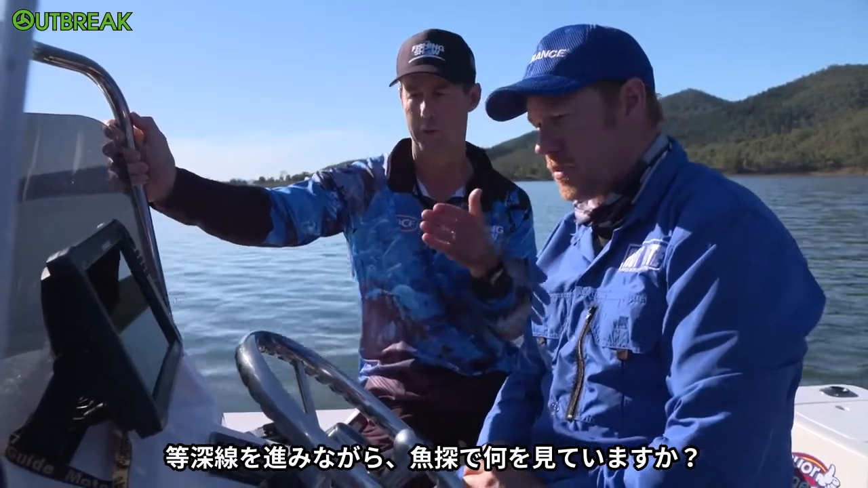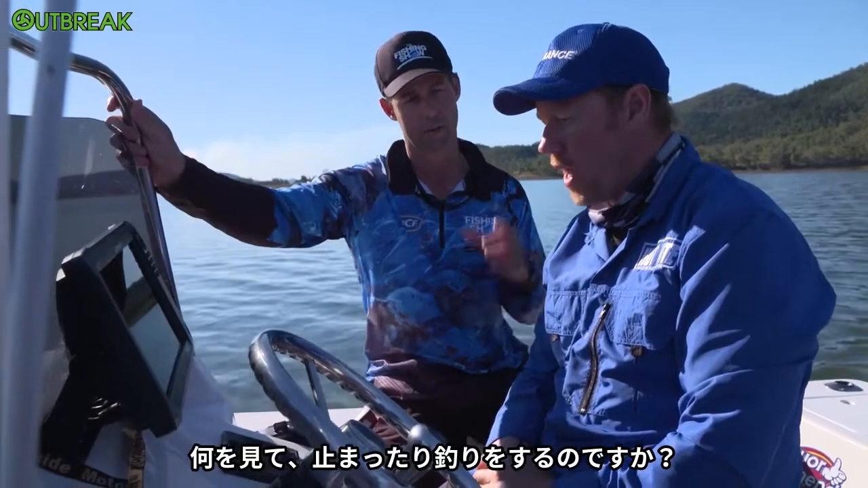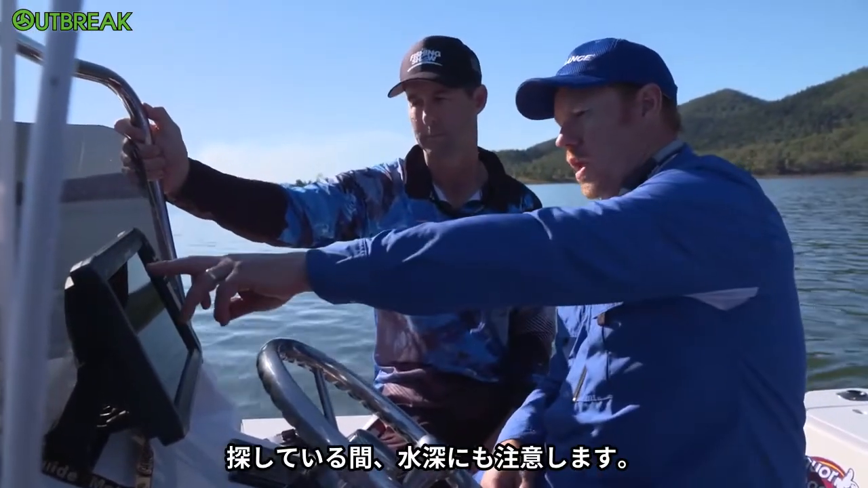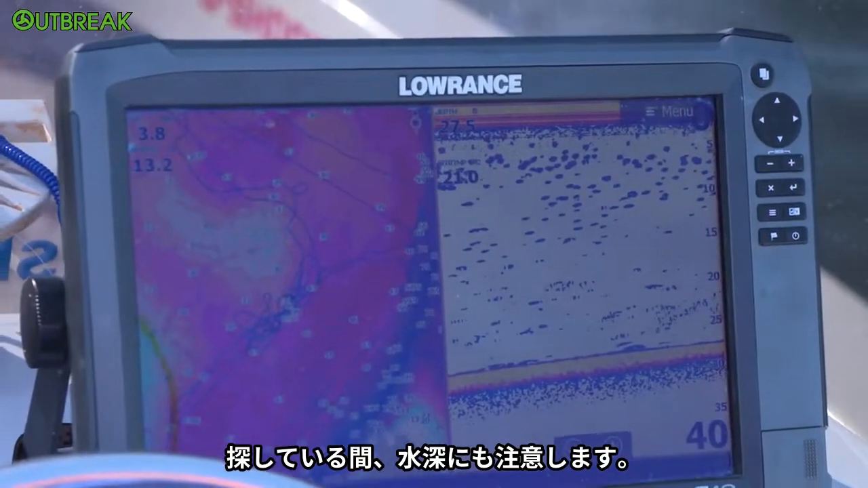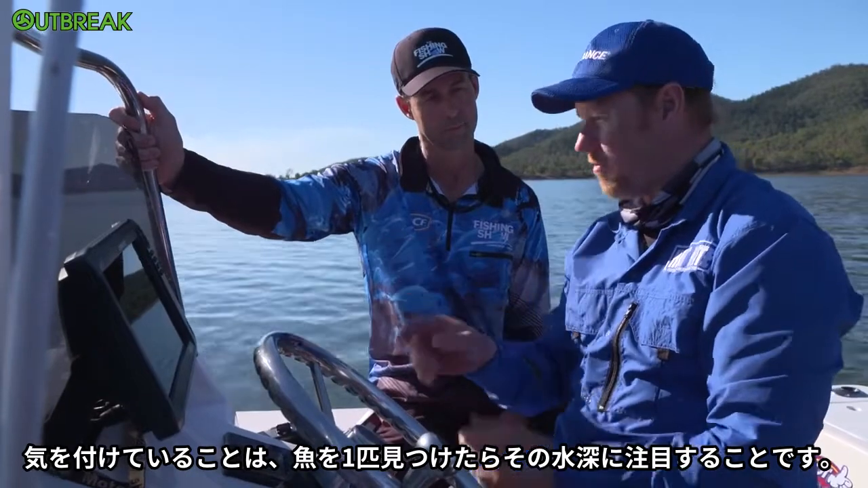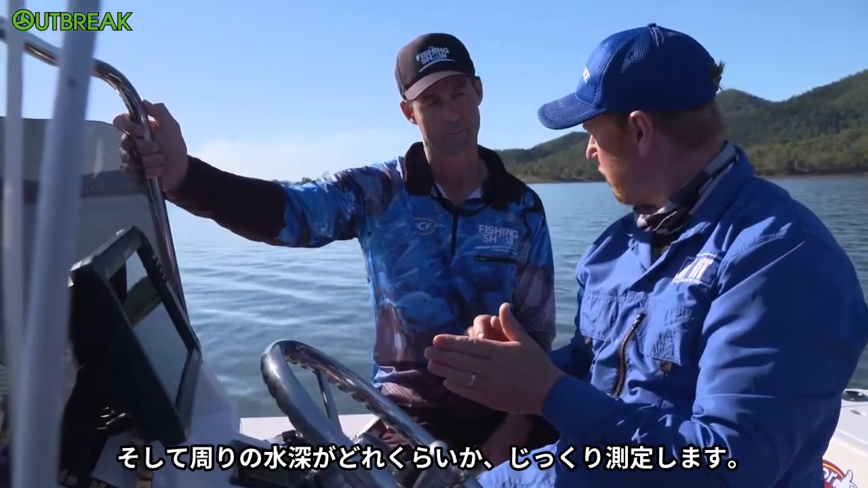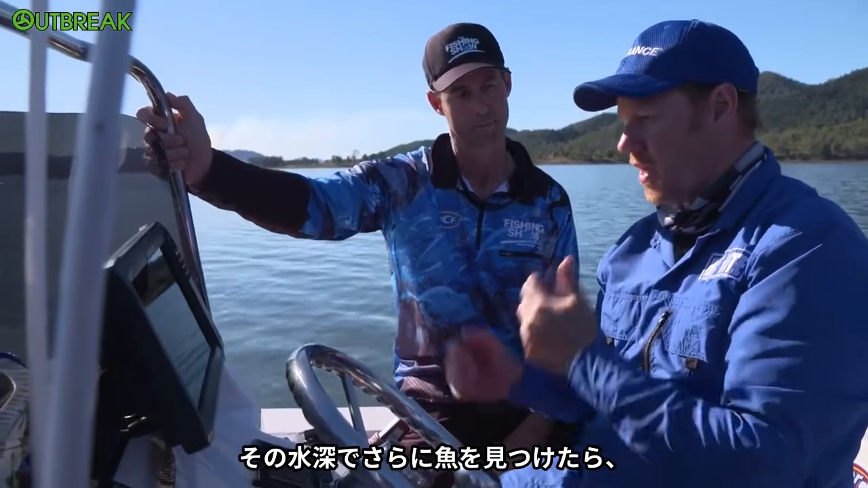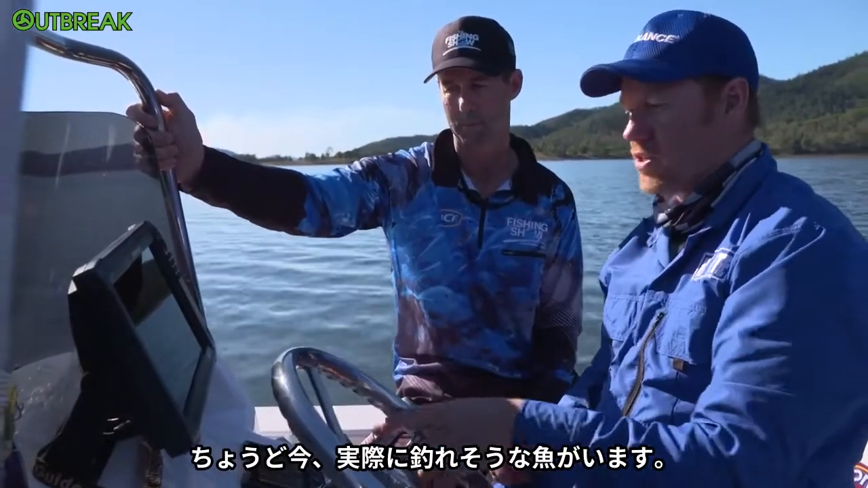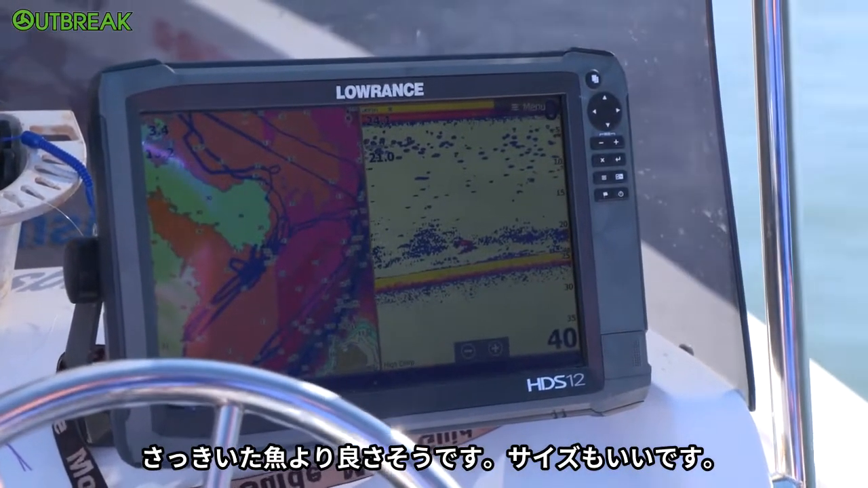Now you cruise a contour, and then what are the soundings that you're looking at to make you stop and fish? Yeah, so now I'm going to start looking for fish. While I'm doing that, I'm just watching the depth as well, and we're taking note. So if we see one fish, we take note of what depth that fish is, and then we probably spend a little bit more time in that depth sounding around. And the more fish you see in that depth, of course, the more time you're going to spend looking in that depth. There's actually catchable fish there right now. They look better than what we had earlier, and they're good sized fish too.